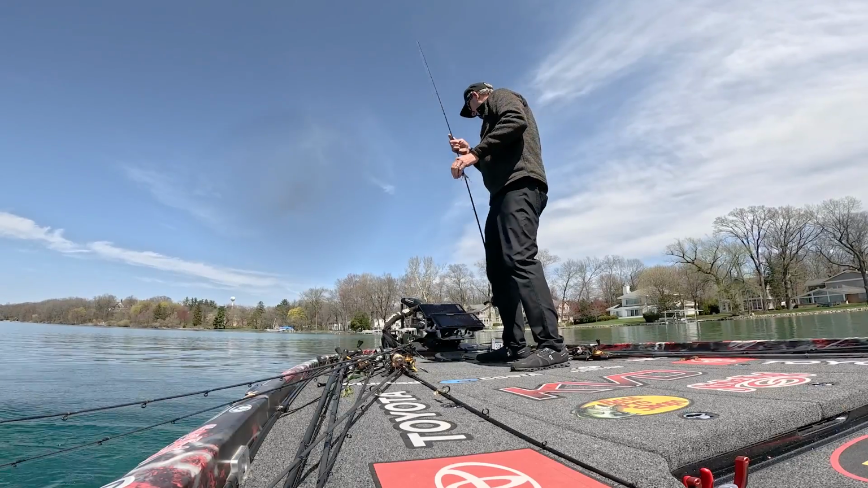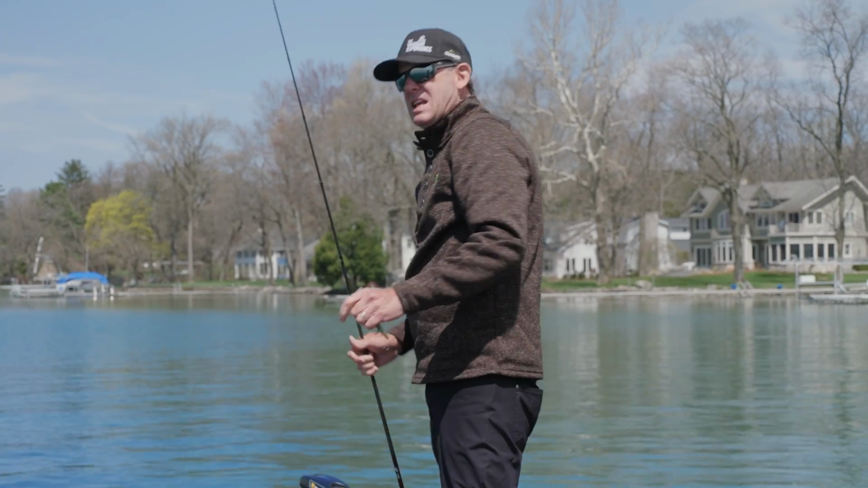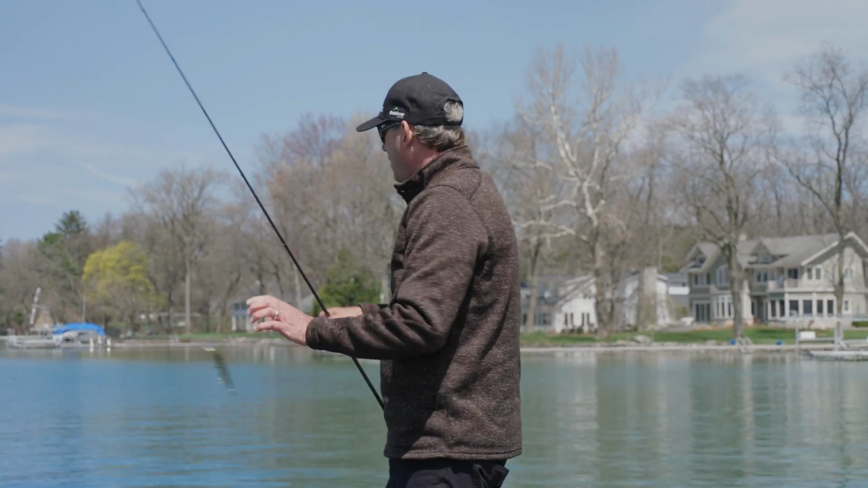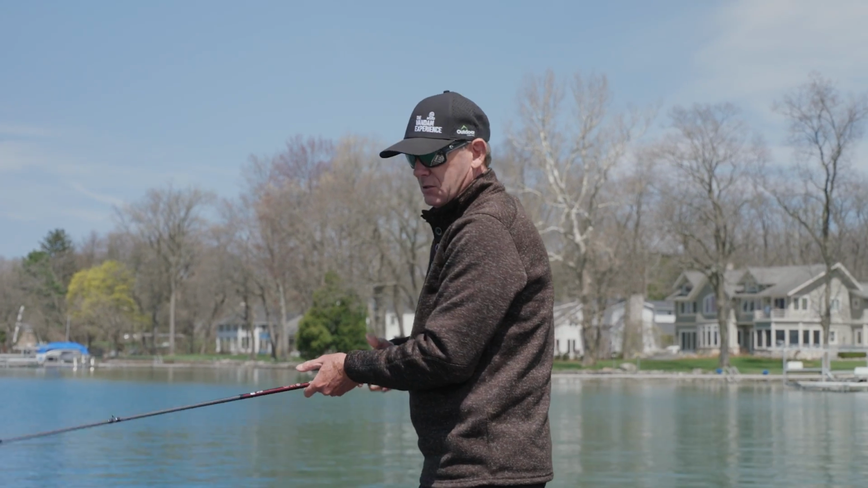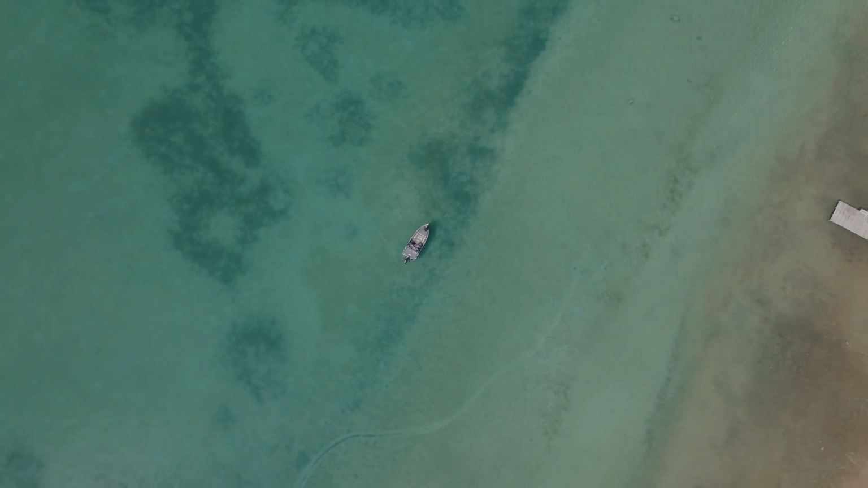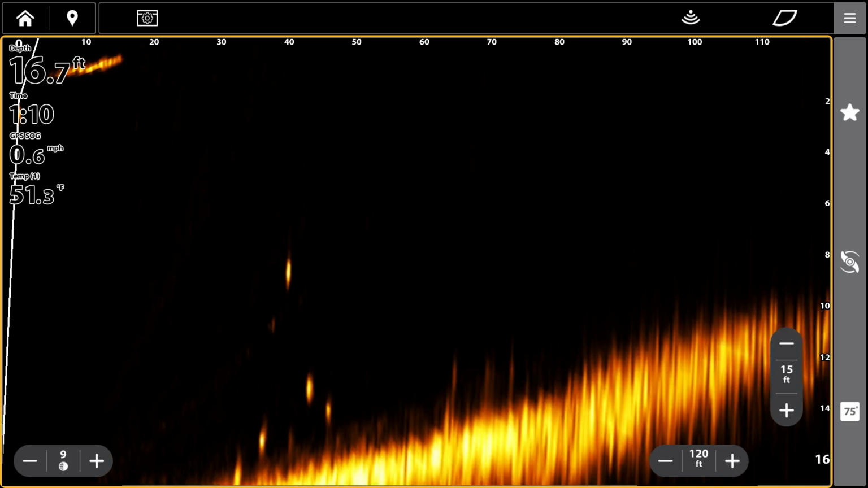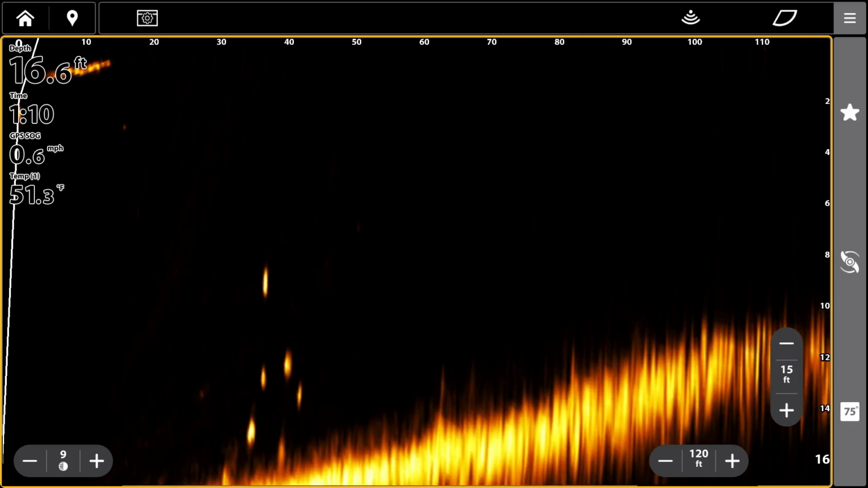But I've got the range set out to 120 feet. And you have to stay way away from them here because the water's crystal clear. I can see them plain as day, but with this, I can see when they're tracking it, and that's the great thing about a jerkbait, you can talk them into biting it.